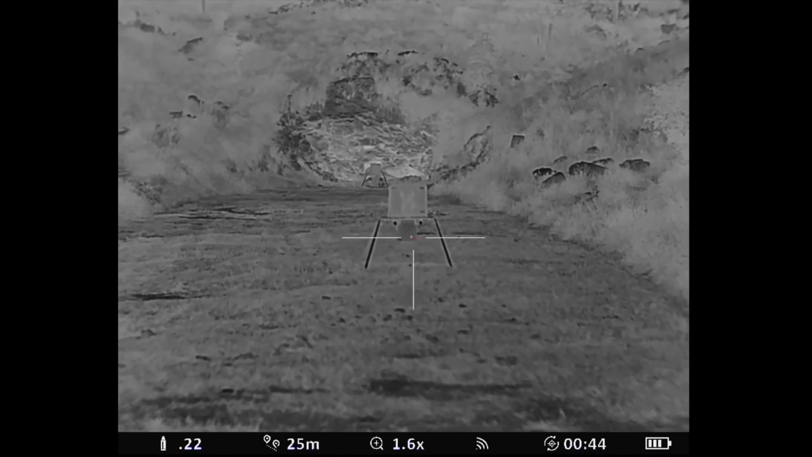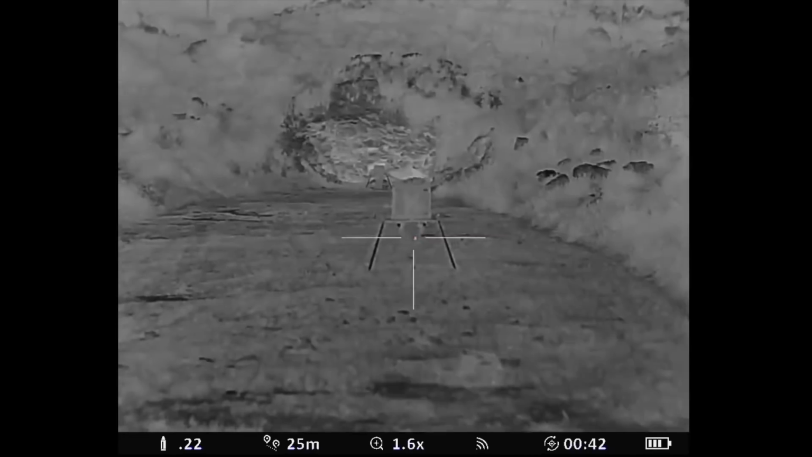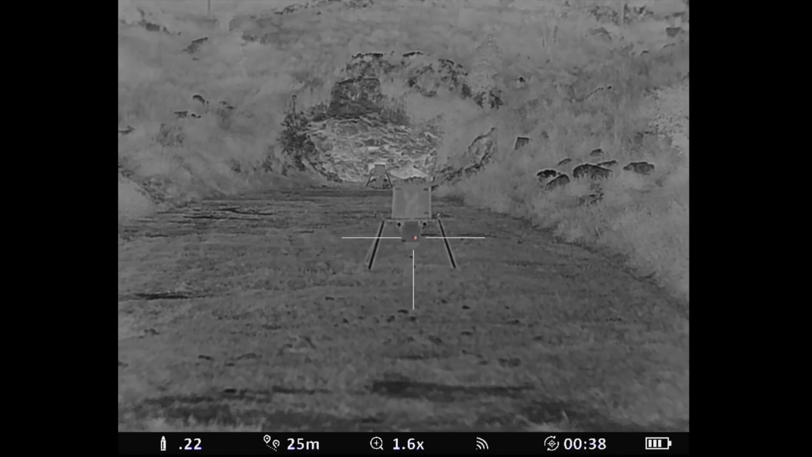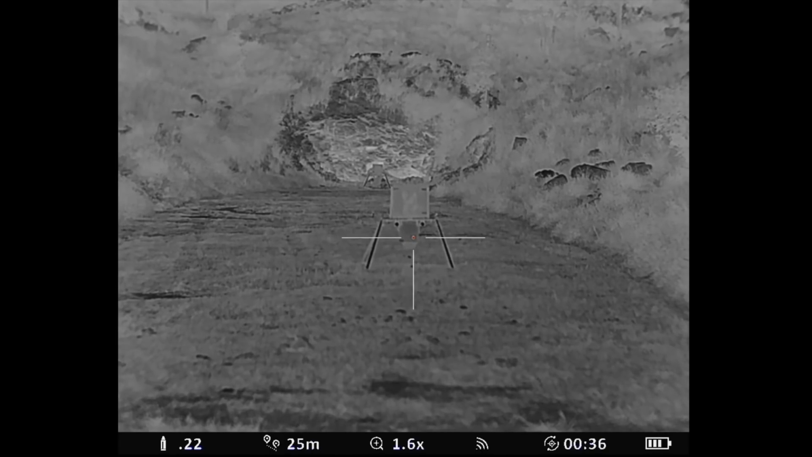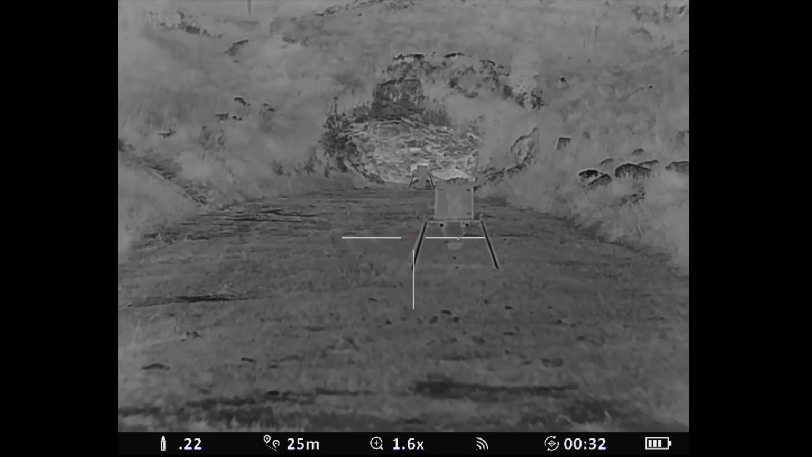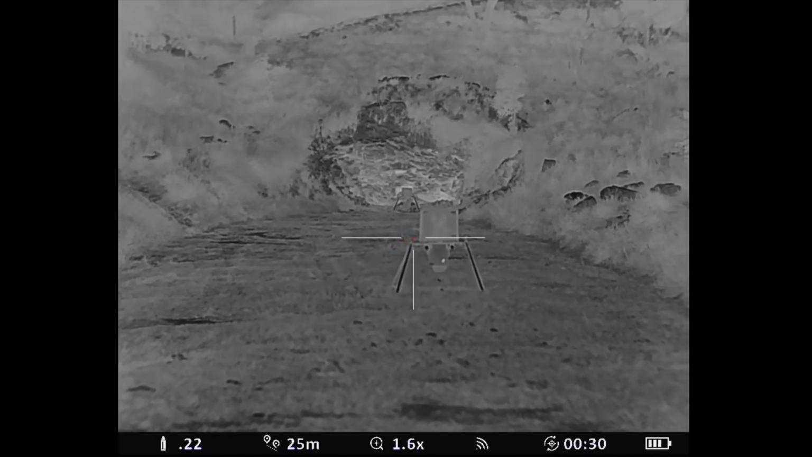So let's fire another couple of shots. Yep, right on the original. And again, as you can see, 2 shots right on top of the original shot.